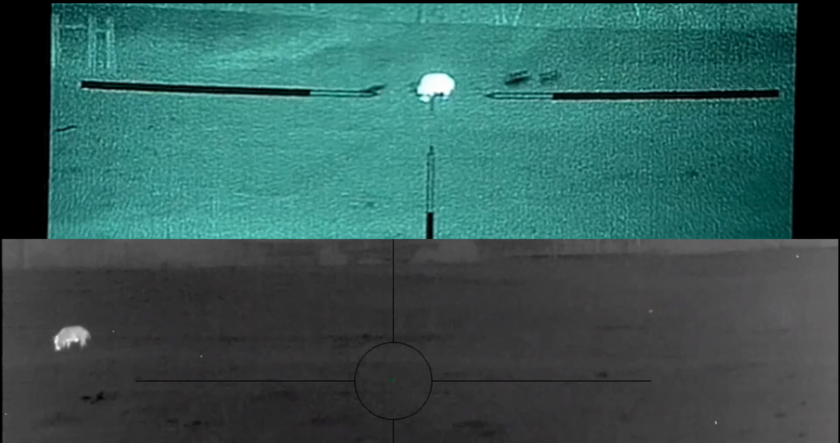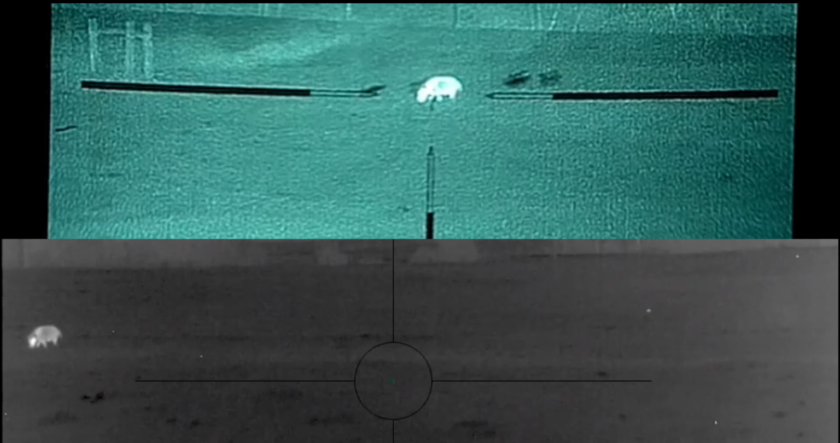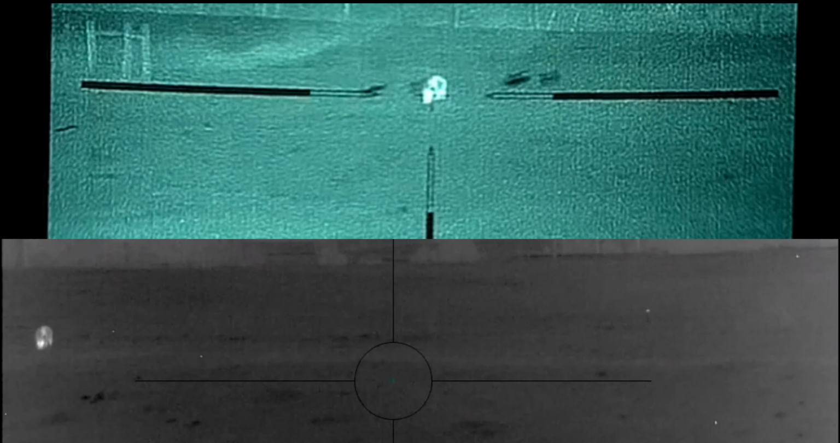If it was me, I know how to run my gear, so I'm not worried about it. But when I hand it off to somebody else, I really need to make sure that they know how to use it. Here comes the second shot. Boom, that one goes down.